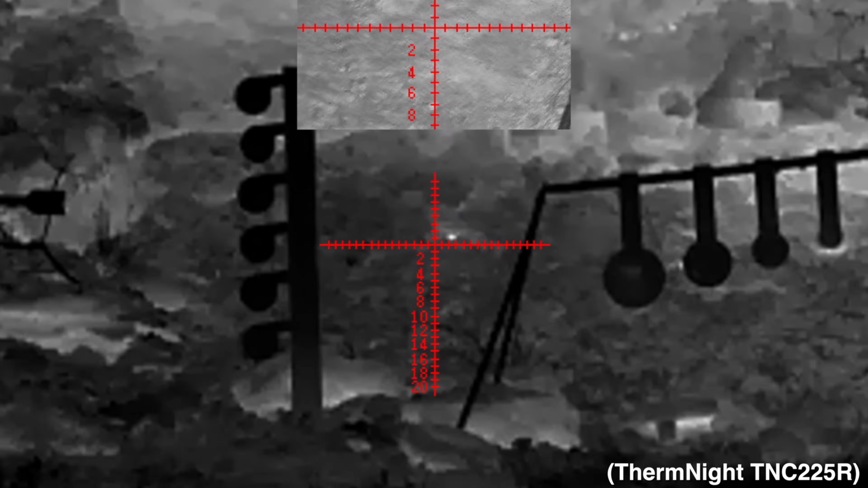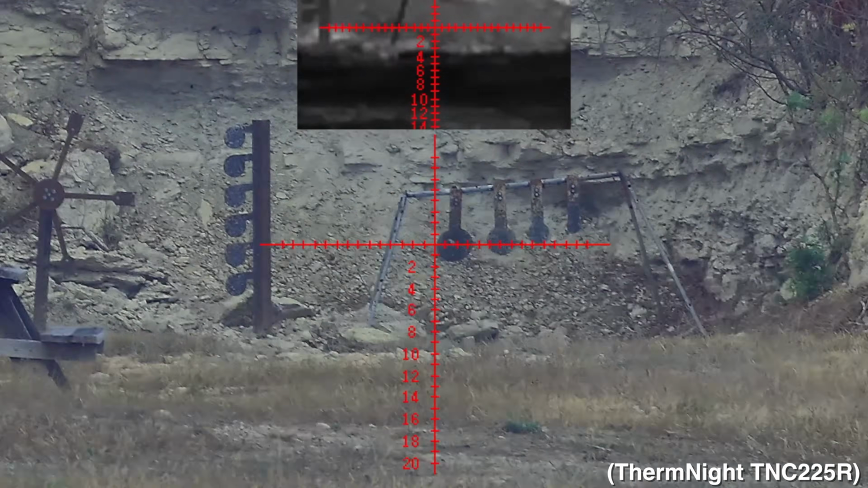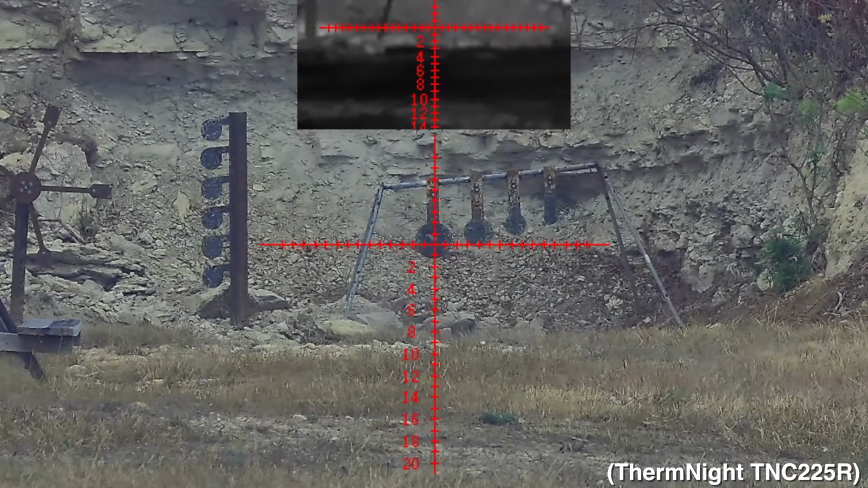But it does have digital night vision as well. And with that, there's also a day mode. That's why you have some more lenses there. So very versatile, but you cannot use that as a clip-on.